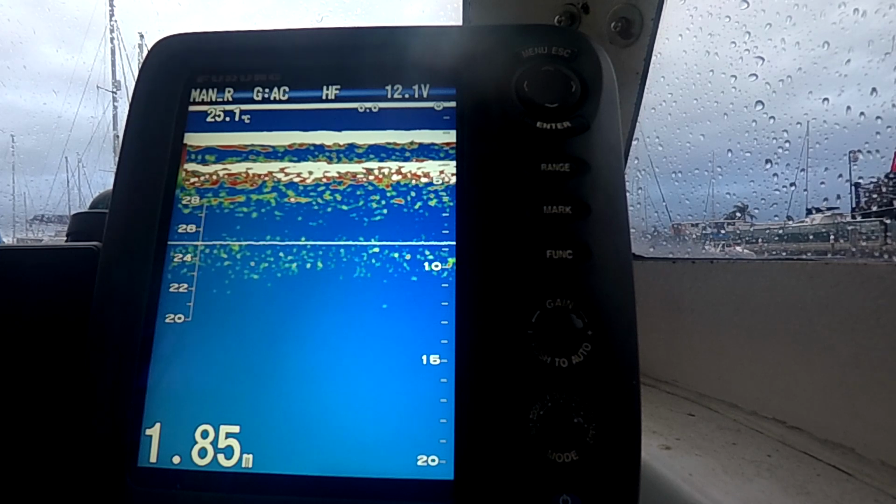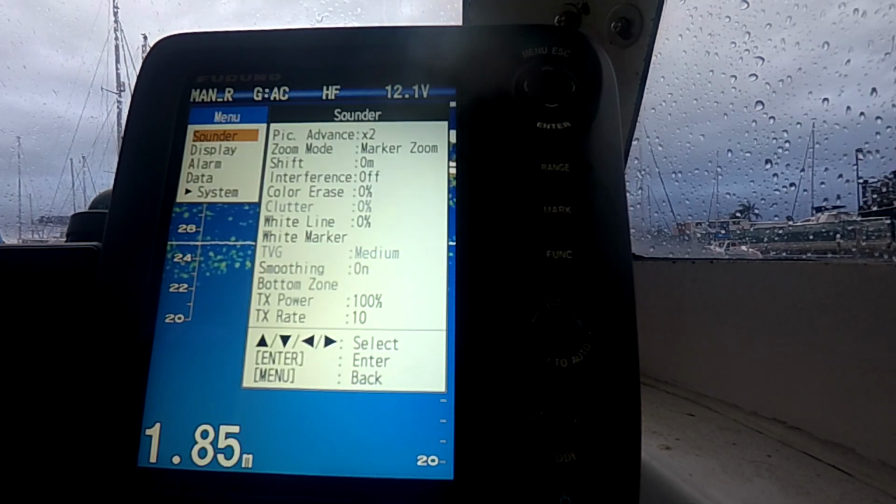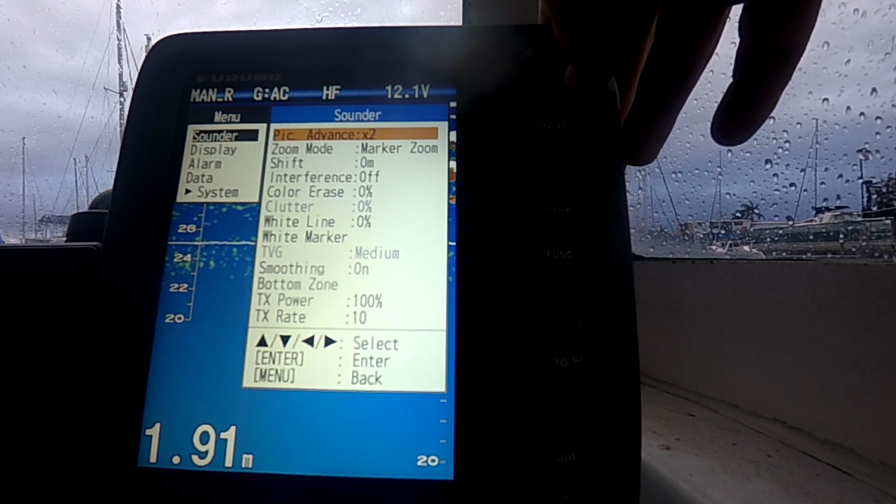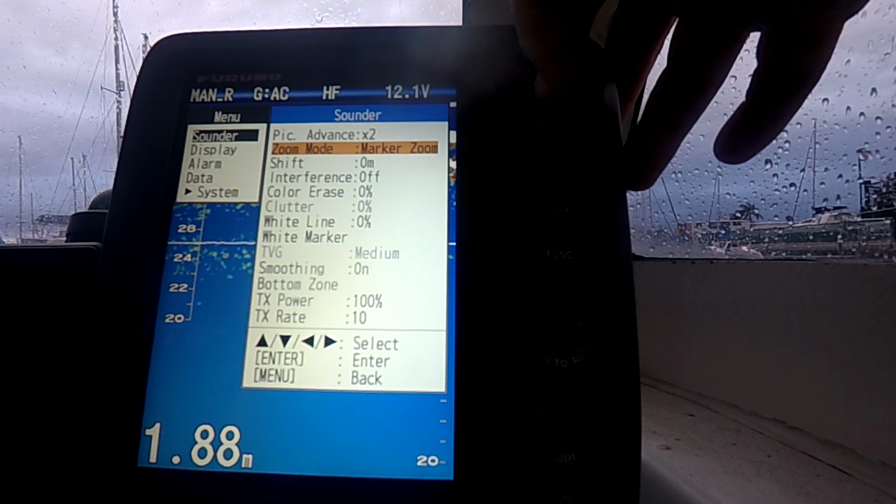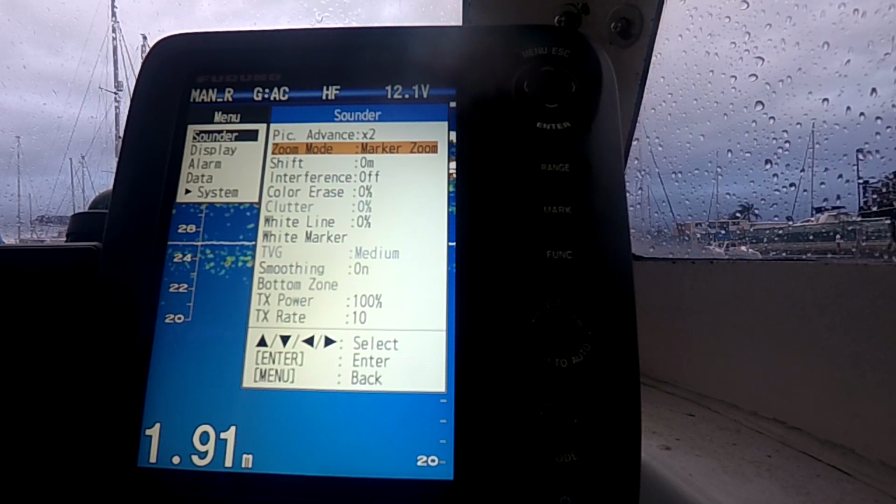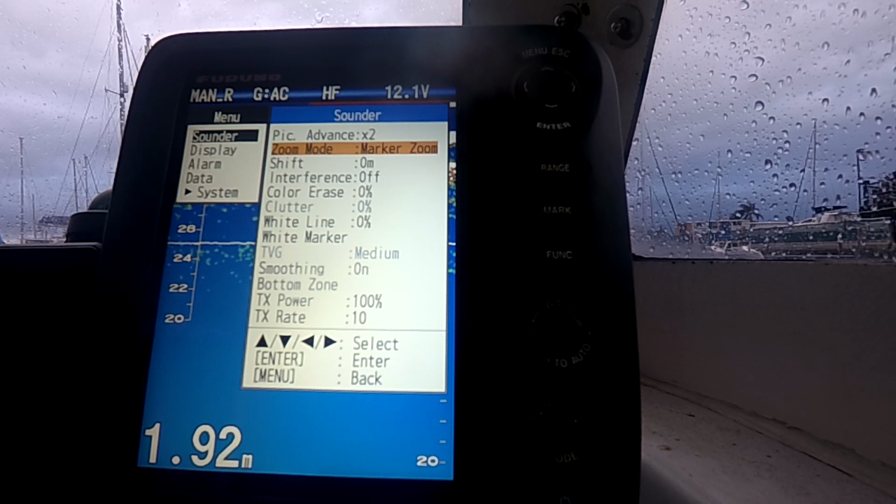So we'll just dive into the menu structure. Hit menu, so this is your sounder functions first. That's where you set up your picture advance. I'm on ×2, which is what I like. I like my zoom on marker zoom. You've got the option of marker zoom, bottom lock, or an automatic zoom where it goes up and down, but I'd rather have the ability to manually do it myself.